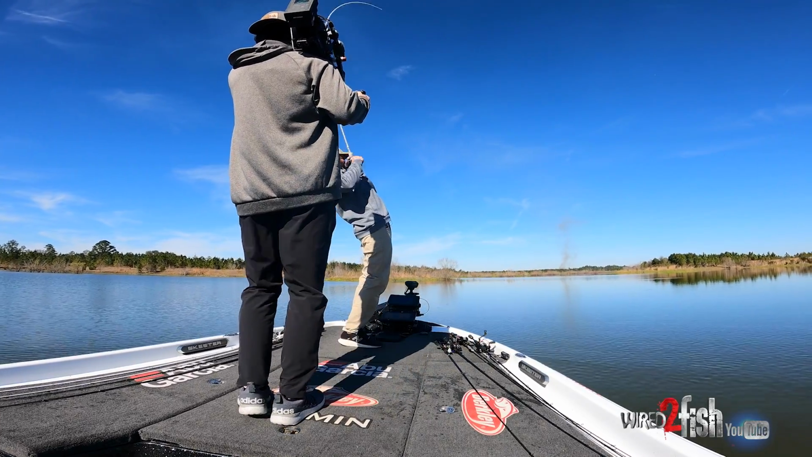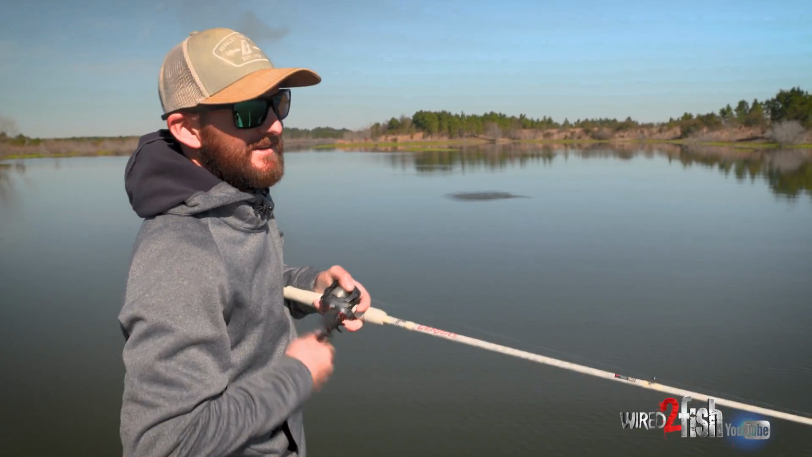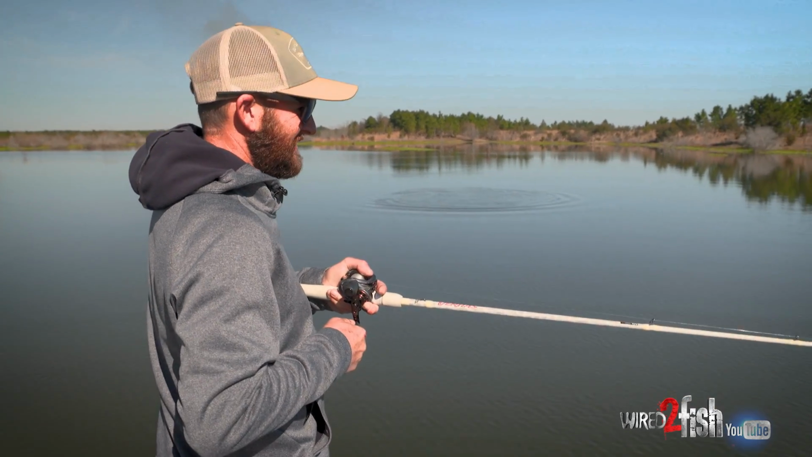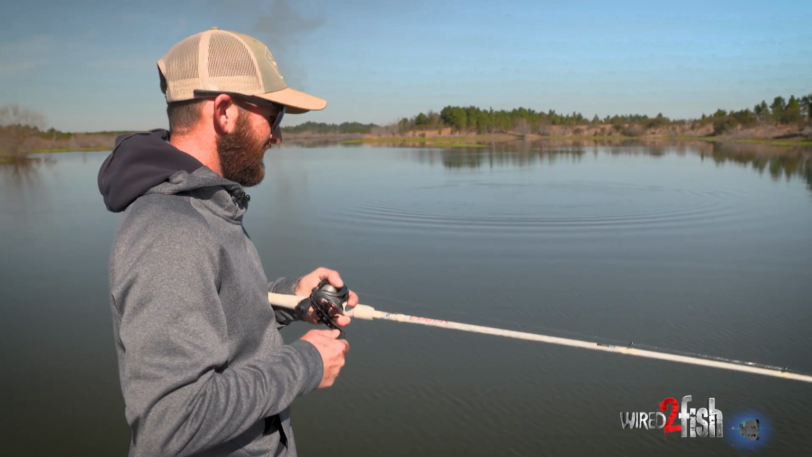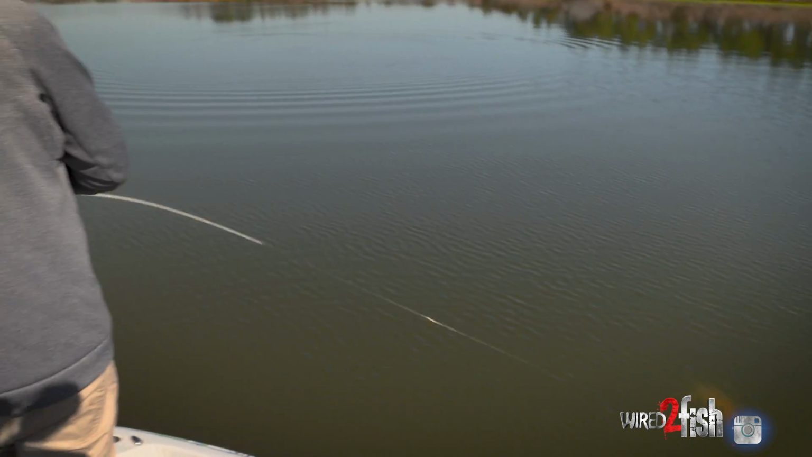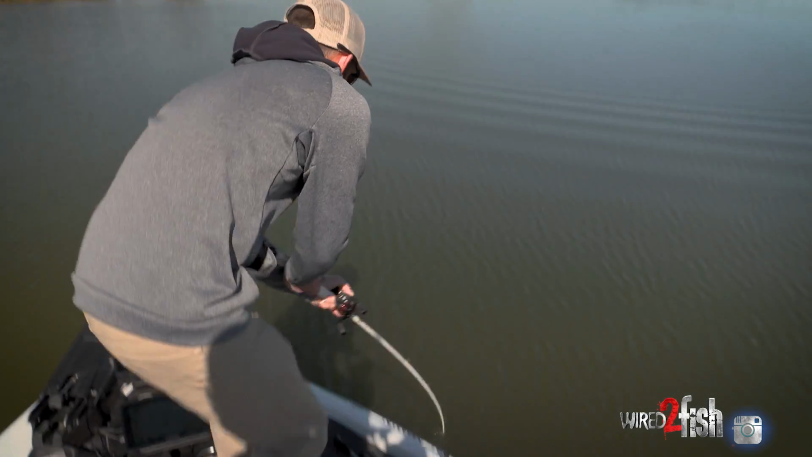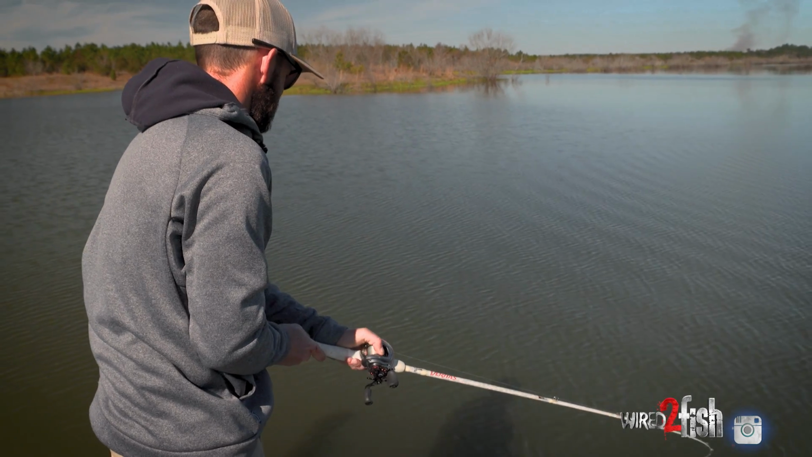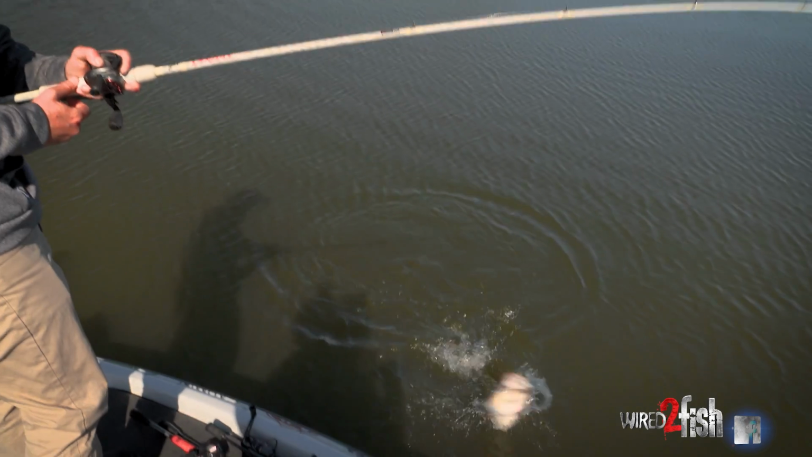Got another one. I don't think he's that big. Oh God, yeah, he is. It's a giant. I mean, an absolute giant. That's the coolest bite, when they thump that thing. This thing's gonna lose his mind when he sees the boat. Oh, it's another good one. I thought it was way bigger when it jumped out there. Yep, I knew it. So you gotta have that soft rod. That thing is gone.